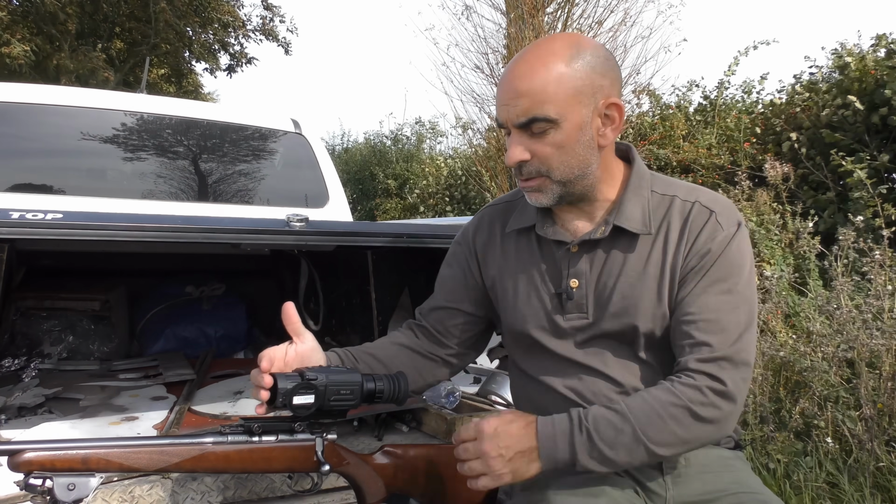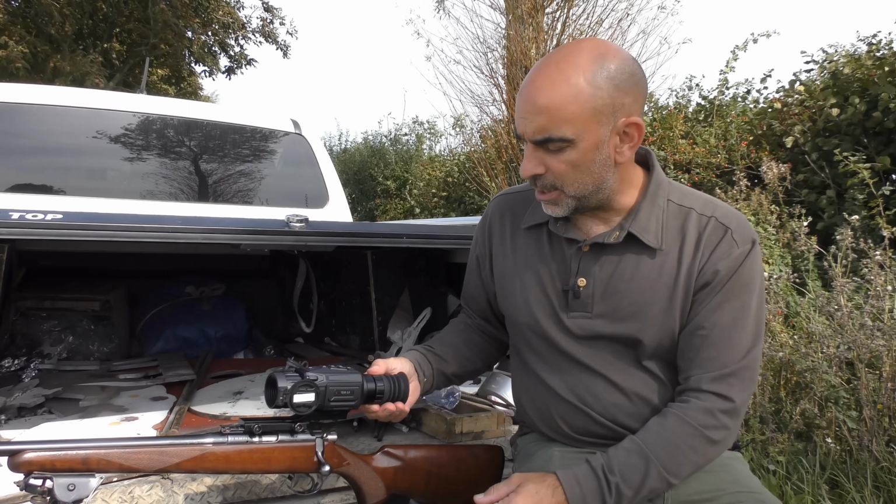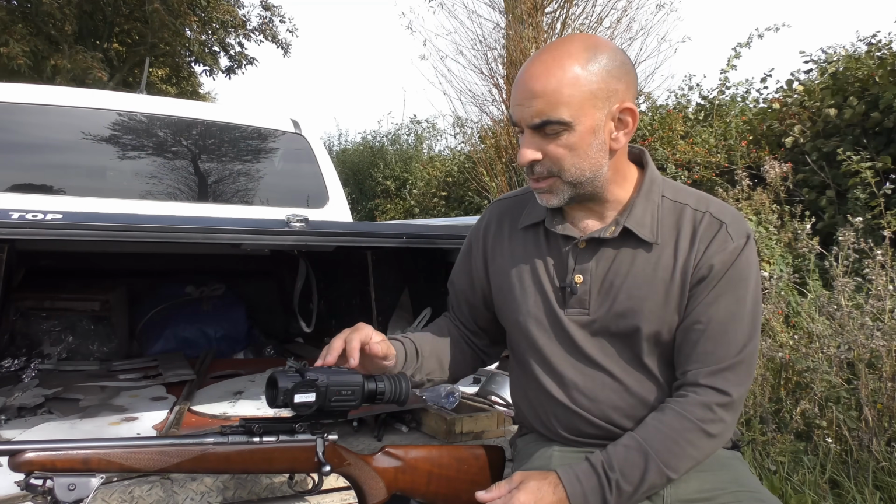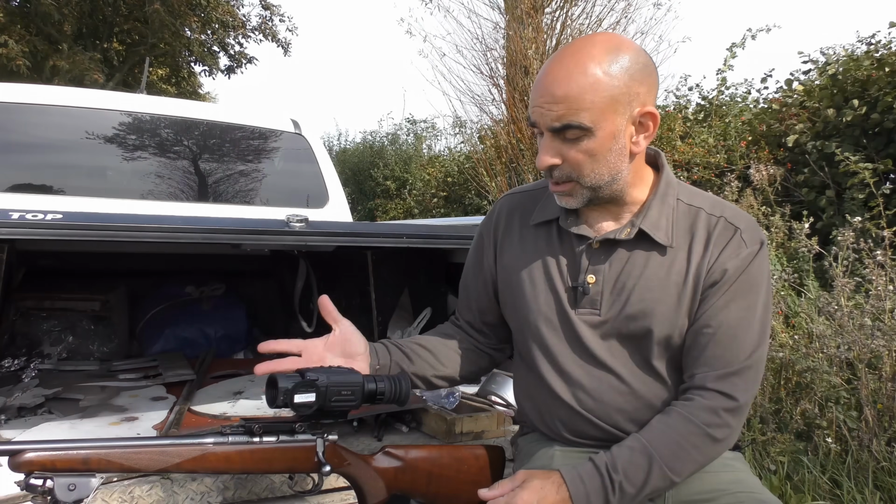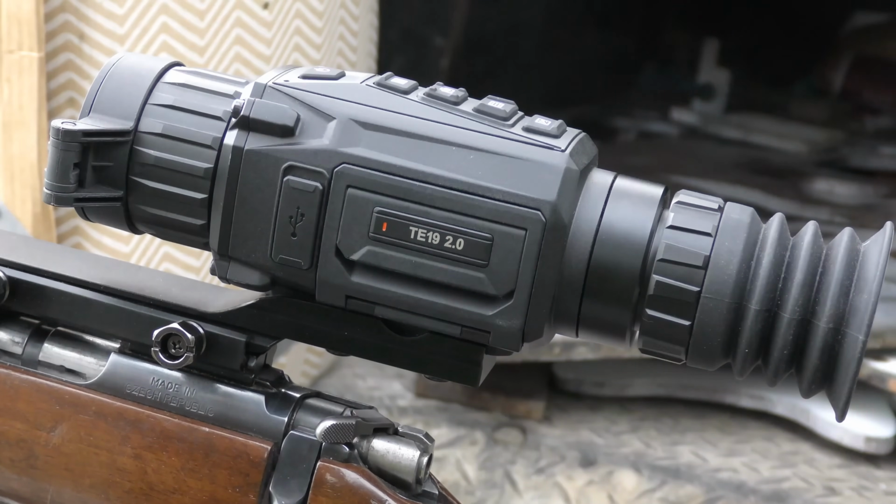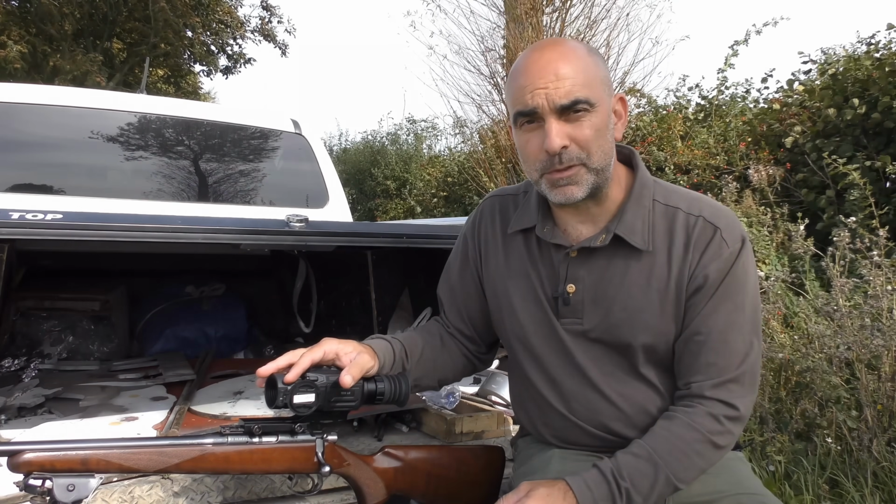As you can see, the scope's nice and compact, got a built-in lens cap on the front there, and front focus, rubber eye cup, and then your eye focus there. Very easy to use, very intuitive menu system, easy to navigate through, simple button function on the top there. Everything's just very positive and a very straightforward little scope to use. And bearing in mind that this scope retails for around about £1,000, I reckon that's quite a lot of scope for the money. So that just gives you a very quick rundown of the scope. So let's get it zeroed and then we'll take it out and see if we can find a few bunnies.